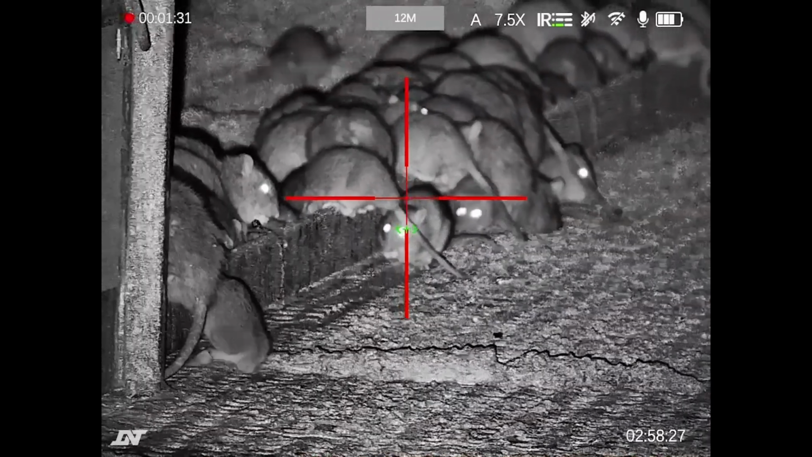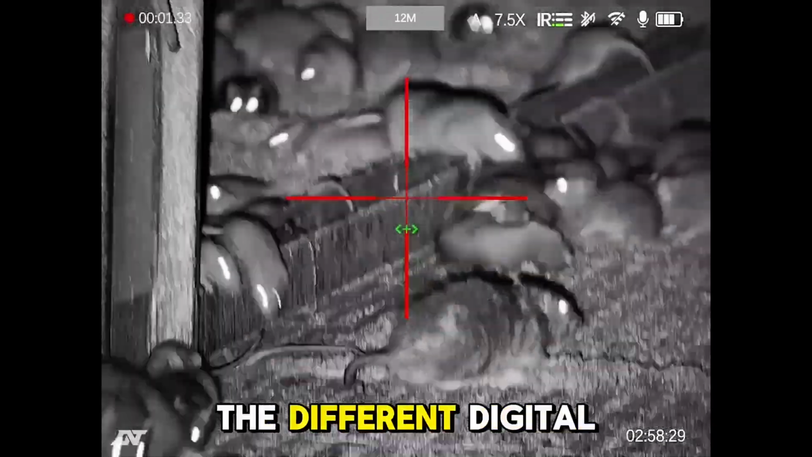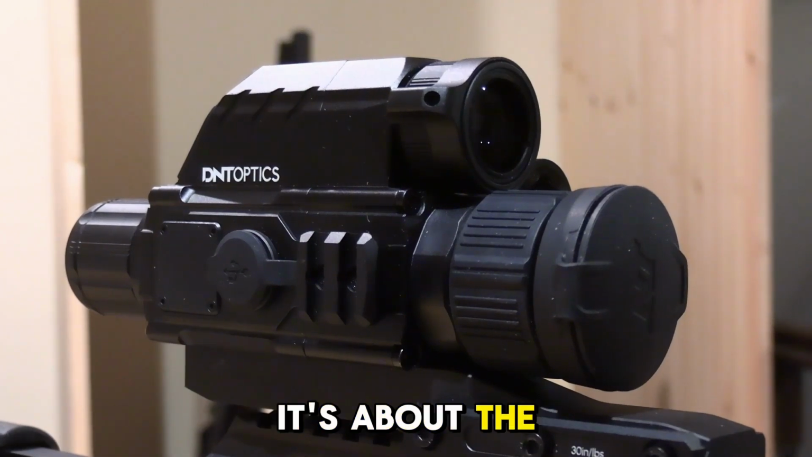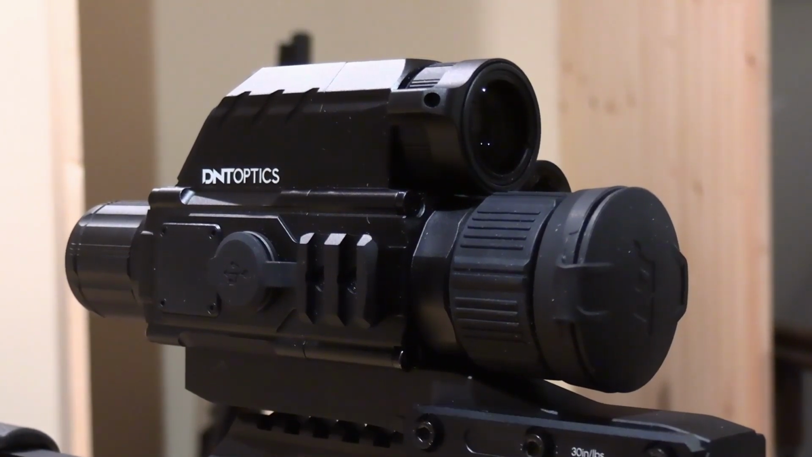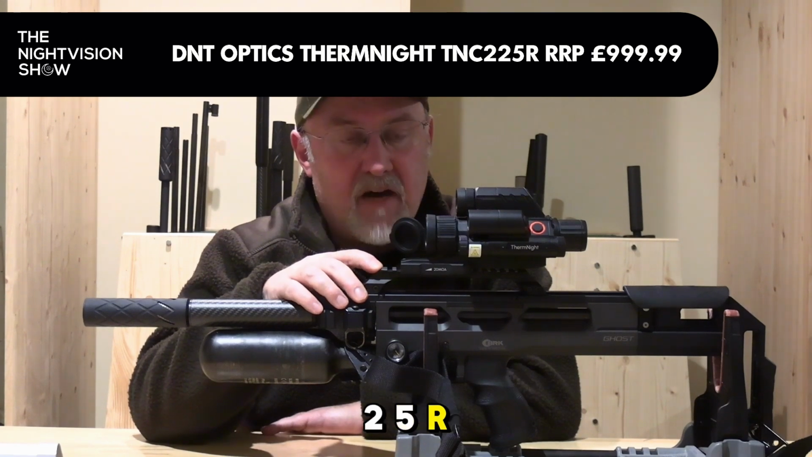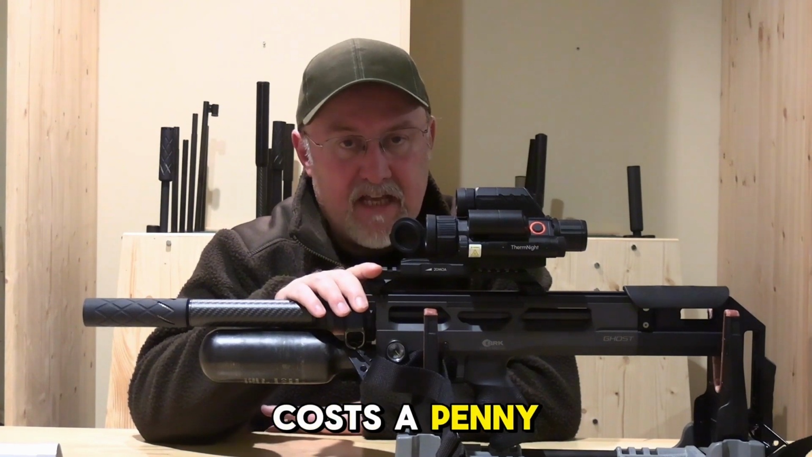And for good reason, because I would say of all the different digital day-night scopes that I've used and reviewed, it's about the best one that I've come across so far. Now this is the entry-level TNC225R model, and it costs a penny under £1,000.